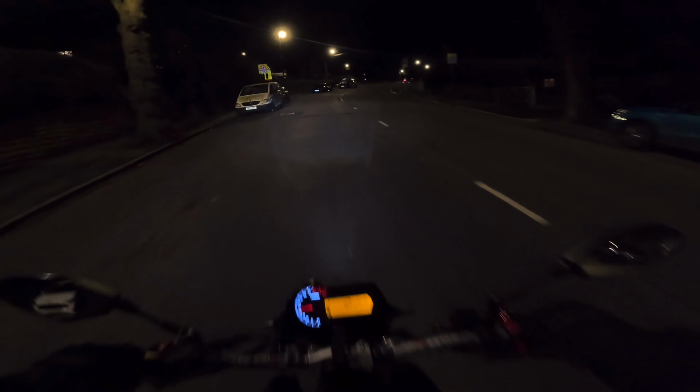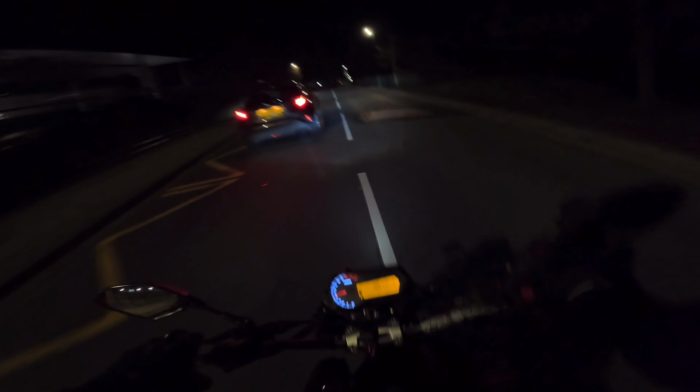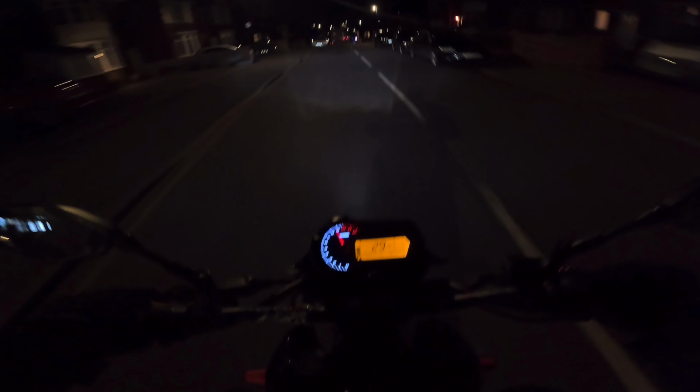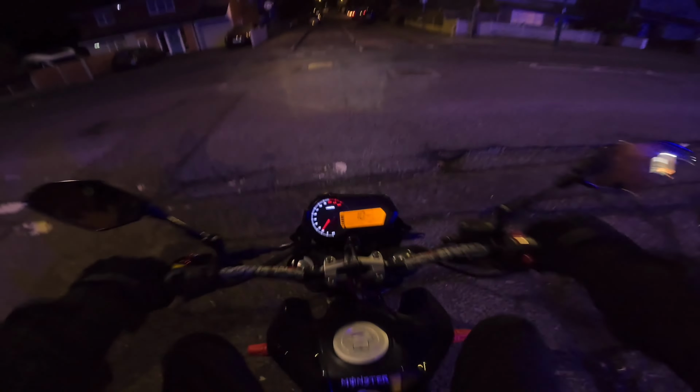Private road, by the way. Private road. Close. Oh, that's it. Brakes are good. Just testing the brakes.